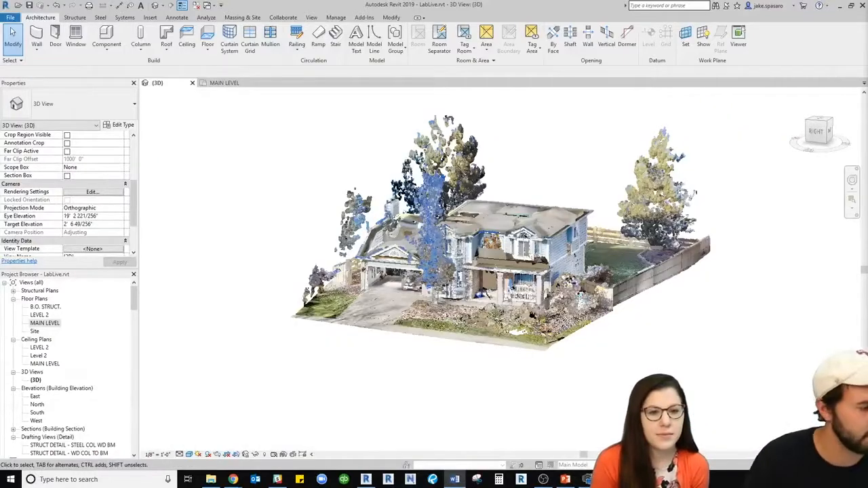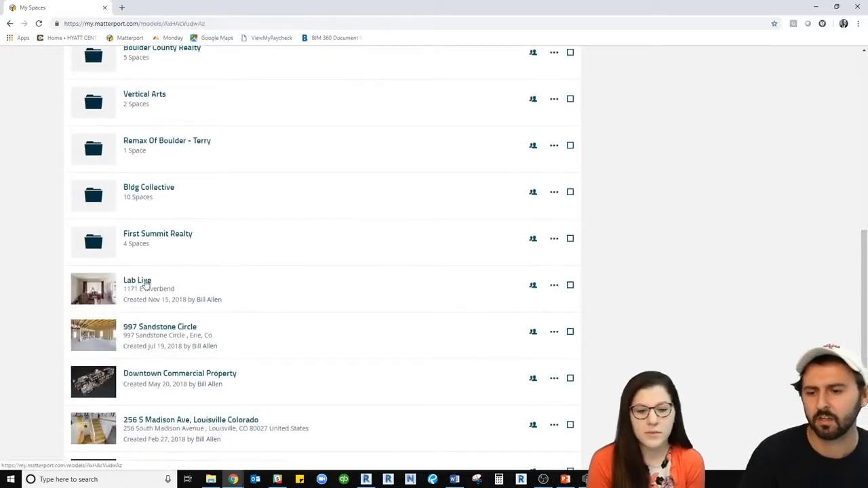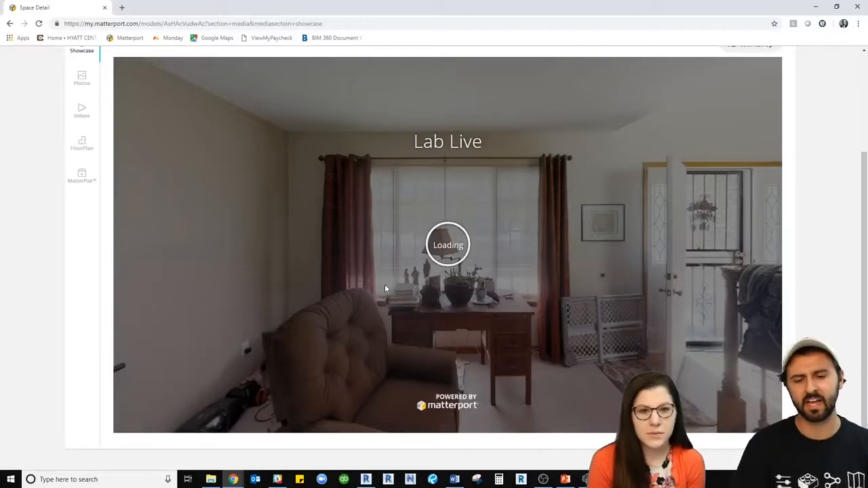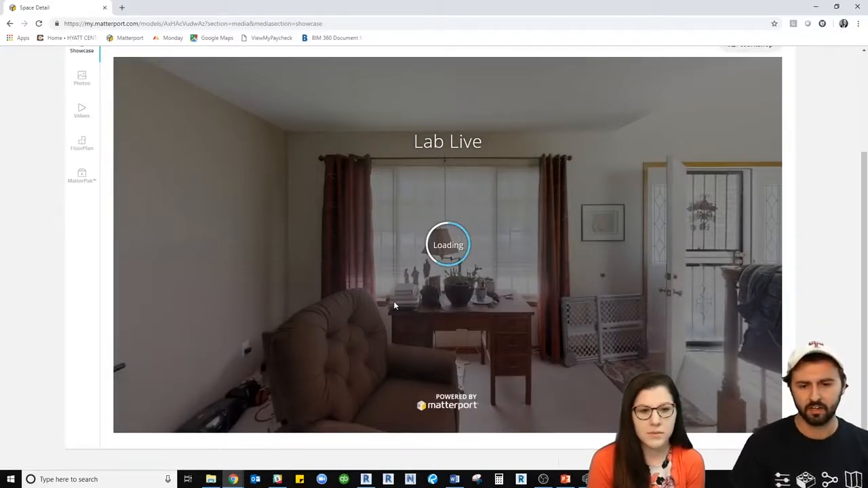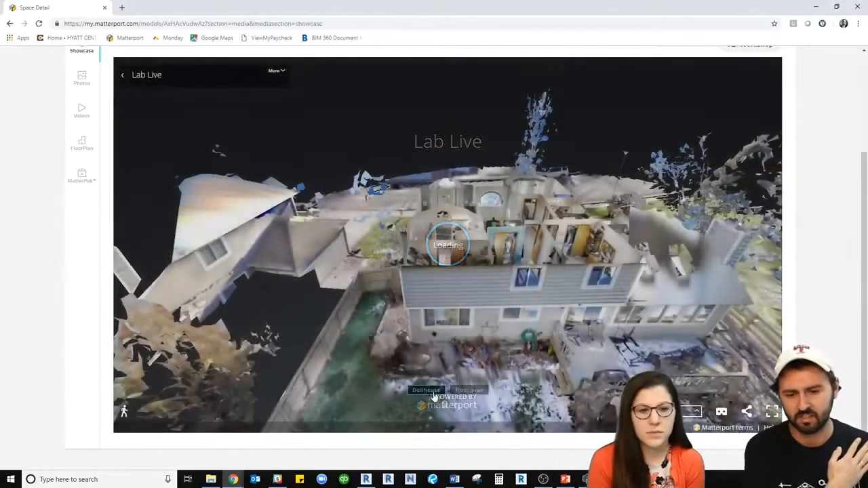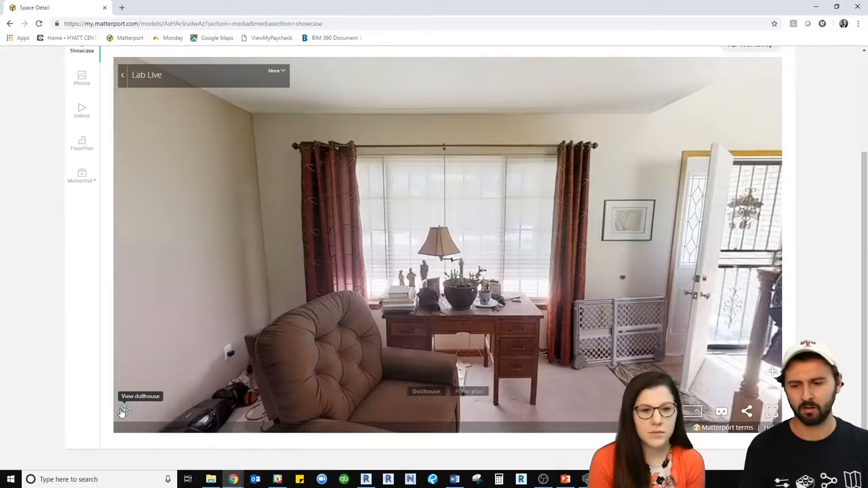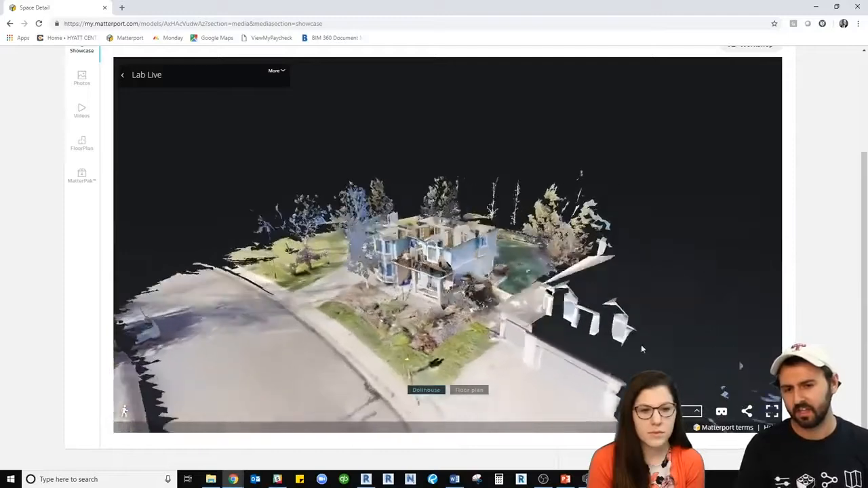Okay, so I'm going to start with, so I wanted to show you guys. This is the 3D space that I'm going to be using for the demonstration here. And this is the beginning, if you will. This is what Matterport shows us that we scanned